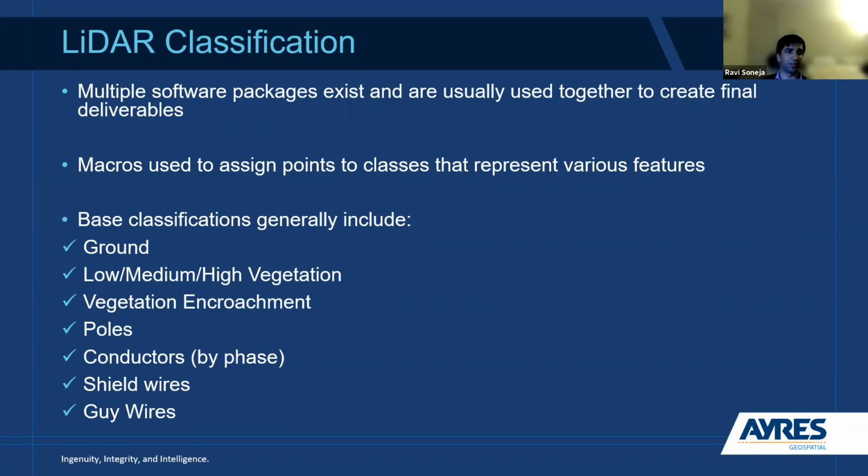And then looking at LiDAR classification. So unclassified LiDAR is really cool to look at, but it's not actually very helpful to us until we're able to start sorting those points into different classes and actually making sense of what we have there. Typically, there's a lot of off-the-shelf software that can do that. TerraScan, Global Mapper, LP360 are all some pretty popular ones. And generally what happens is you will run a macro to start assigning points to various classes that represent features that you yourself are interested in.